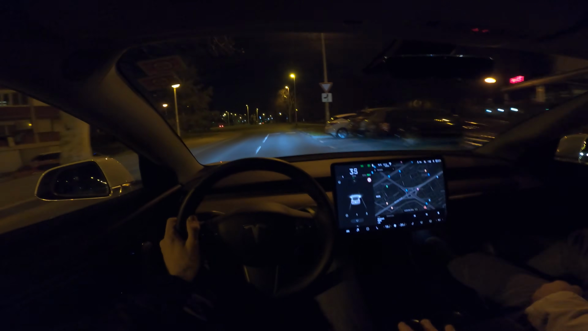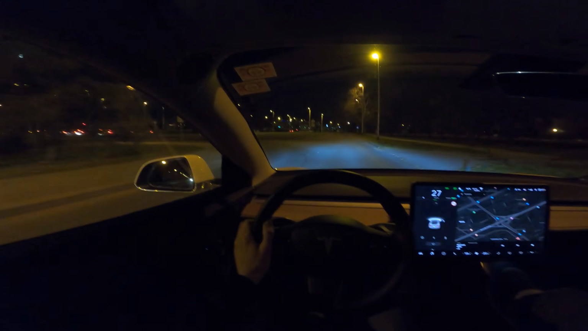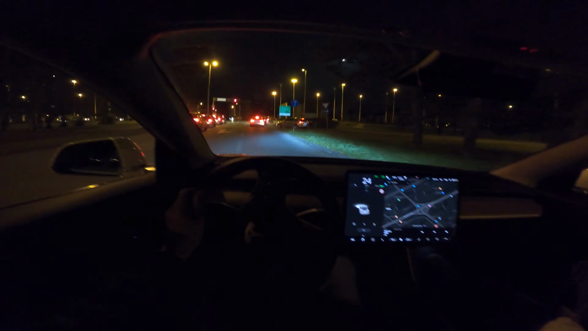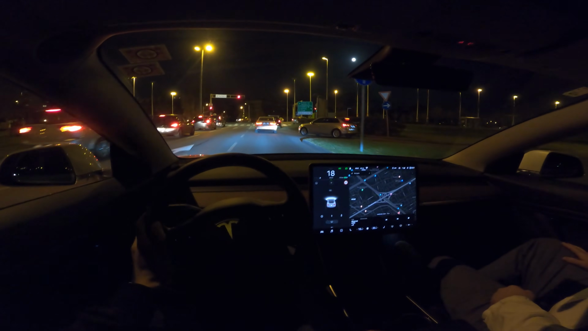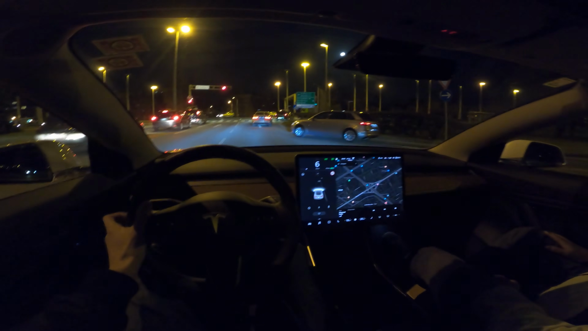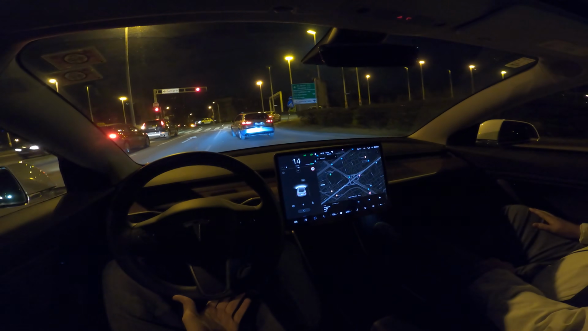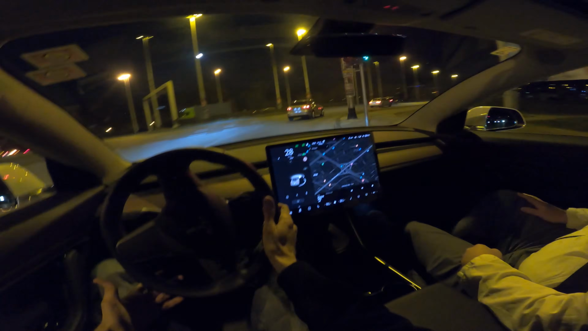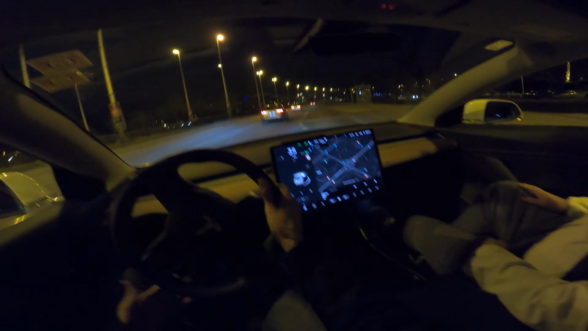This is a dual motor, as I mentioned, so it has 2 electric motors. Both generate something around maybe 400 horsepower. It's really easy to forget that this is actually equivalent to a performance car. It could be your daily driver, but it's basically a performance car.